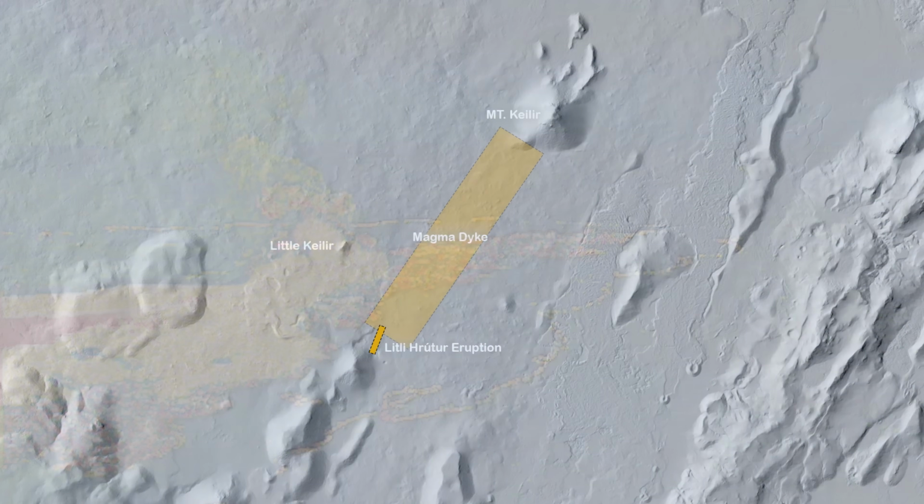But the most important task for the thermal drone was to see the fire that wasn't visible. And you might remember that I made a video just a few days ago where I was talking about that our scientists believe that magma might still be intruding between Mount Keilir and the mountain Litli-Hrútur where the eruption is now. And they say that this dike is widening, and they mentioned especially this little hill that is actually called Little Keilir. So I knew that I had to go there.